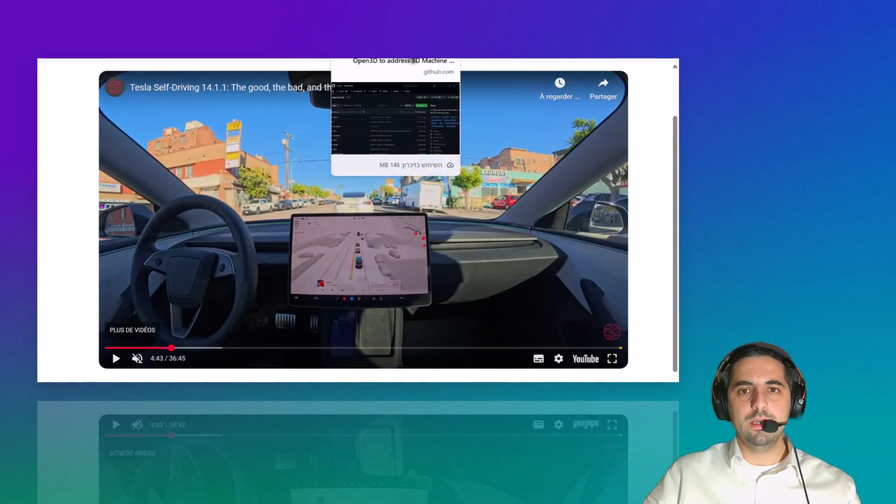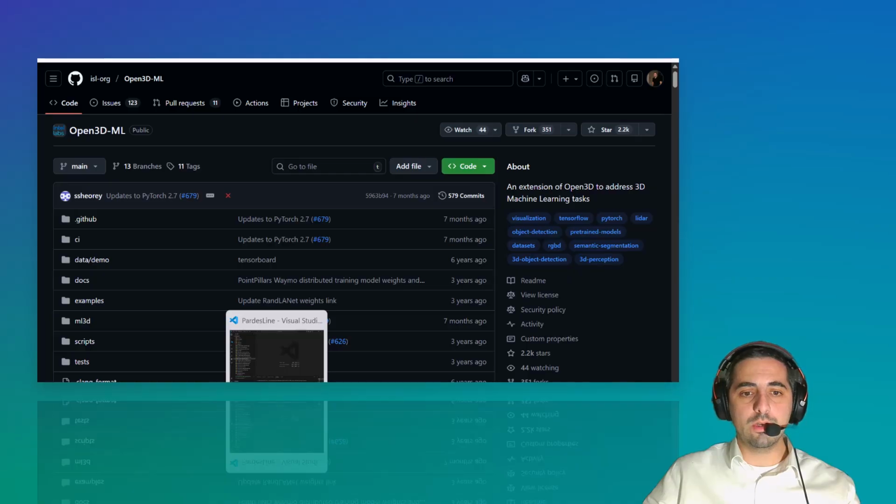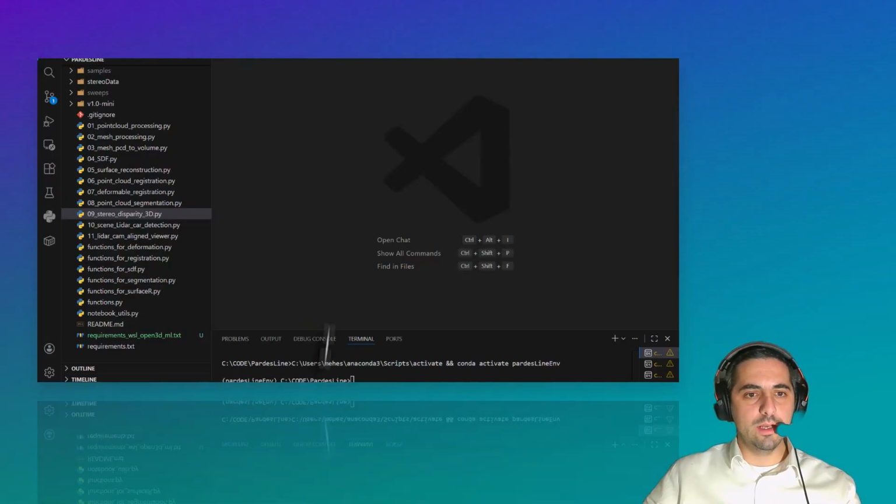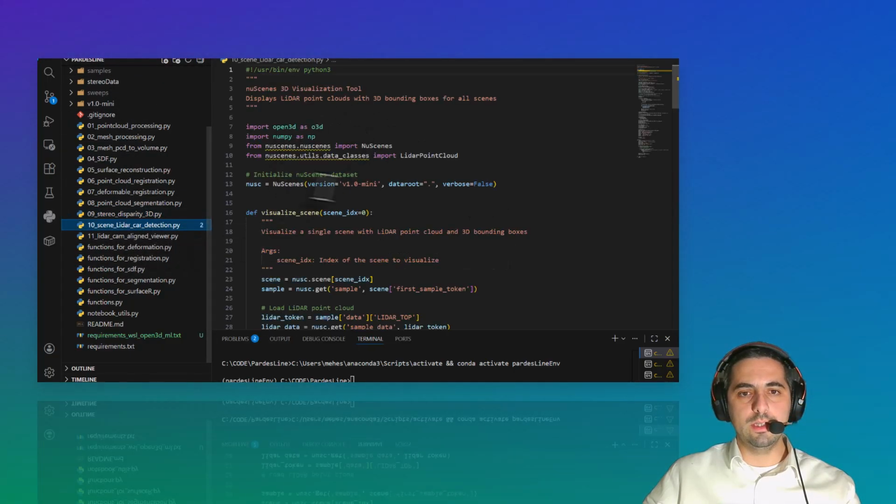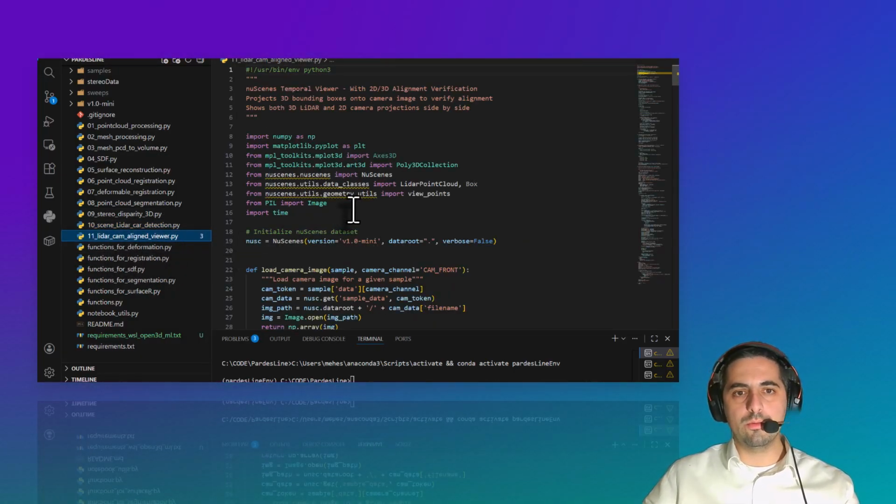So let's now see how we're going to work today. We first need to download Open3D, but especially from now we need to work with Linux instead of Windows. So let's see that together and let's go ahead. I added two modules in my Pardeslines repo, one for visualization of the LiDAR car and one for the camera visualization. So we will also have the temporal visualization.